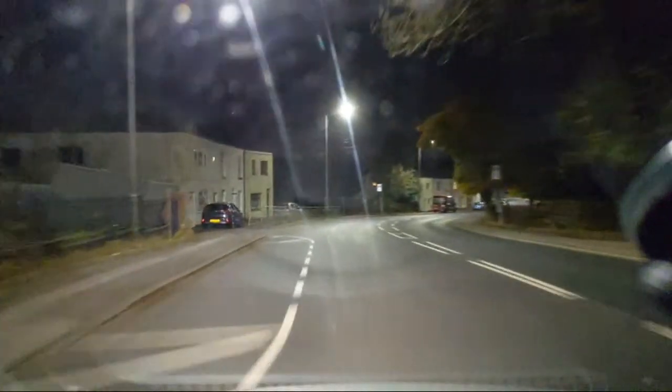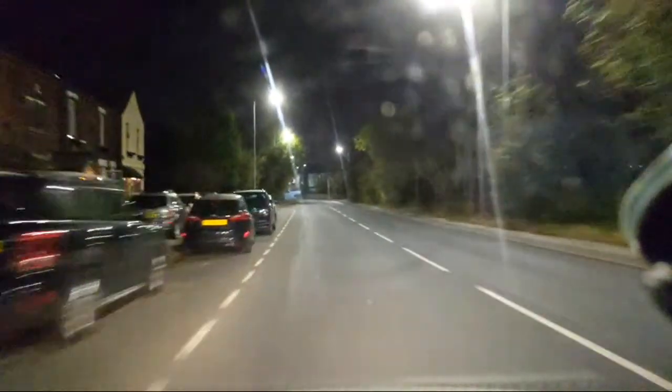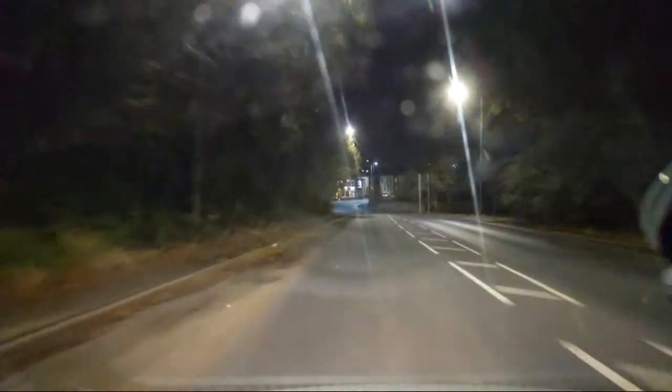Right, well, that BMW, whatever it was that I drove past earlier, is now right up my arse. So I expect them to overtake me at some point. In fact, there's another car coming as well. Crikey. Well, there's cars in front though, so.